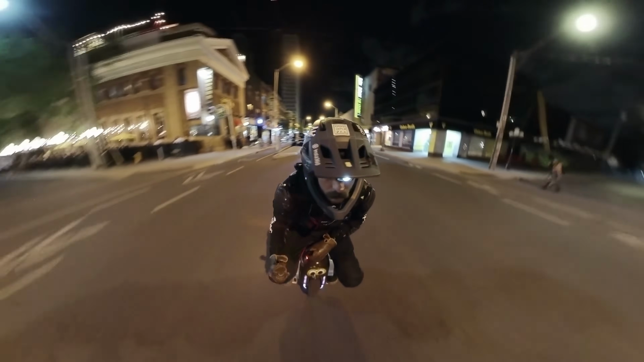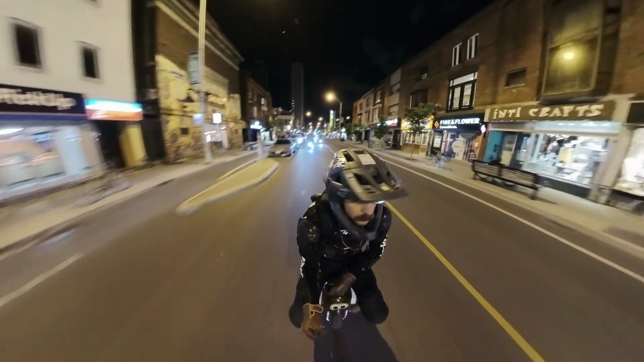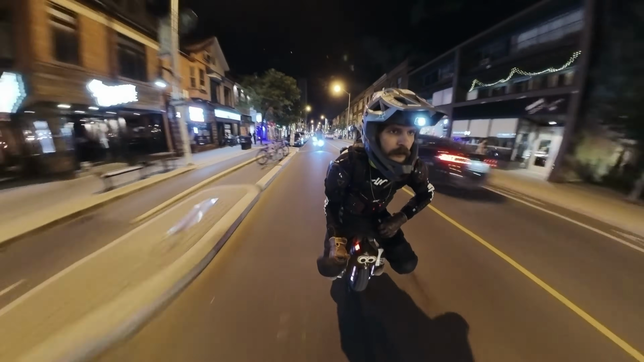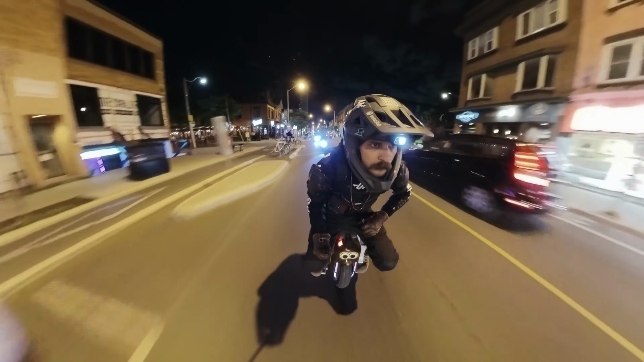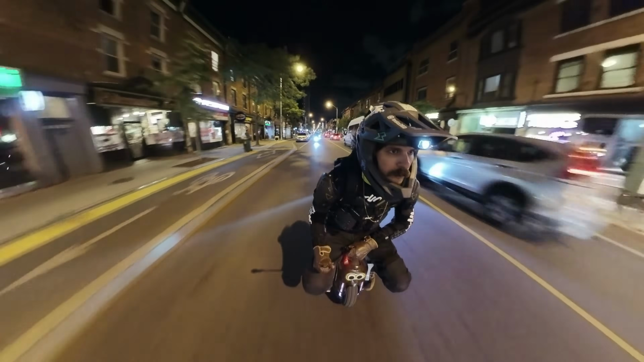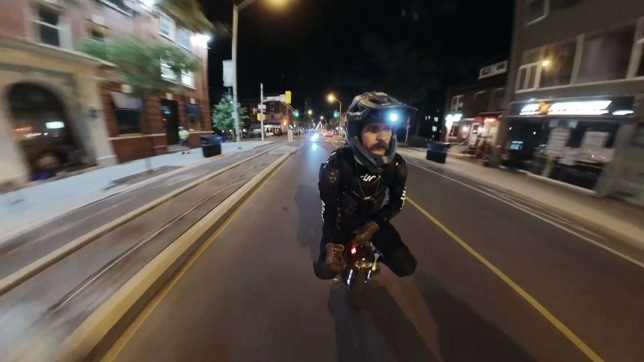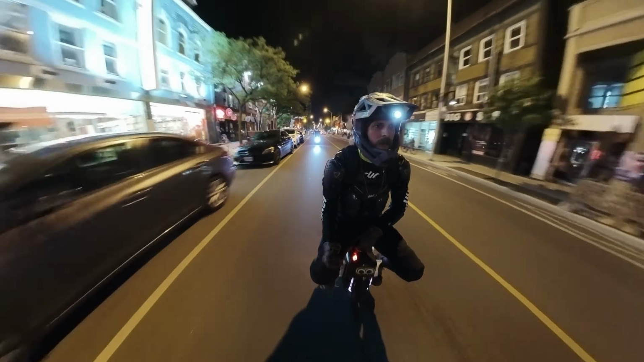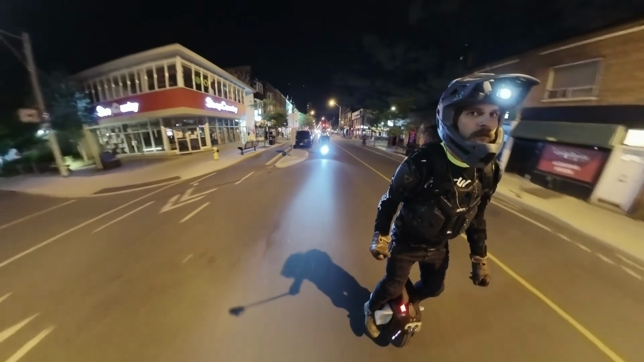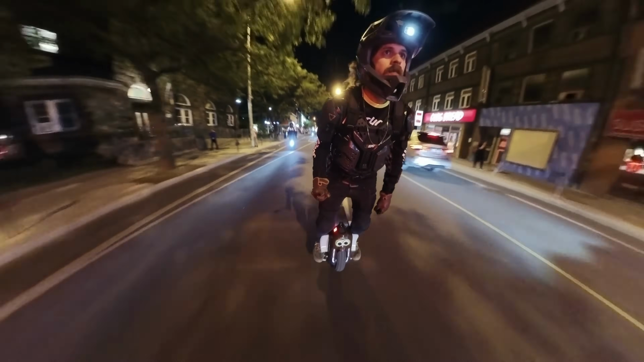Couldn't tell you what street this is either. One of the main streets in Toronto. Super helpful, I know. See up in the left, in the sky there, those are planes. See airplanes coming in to the airport. That's pretty cool. Again, you might need to be in 4K to see that detail, but it's there.